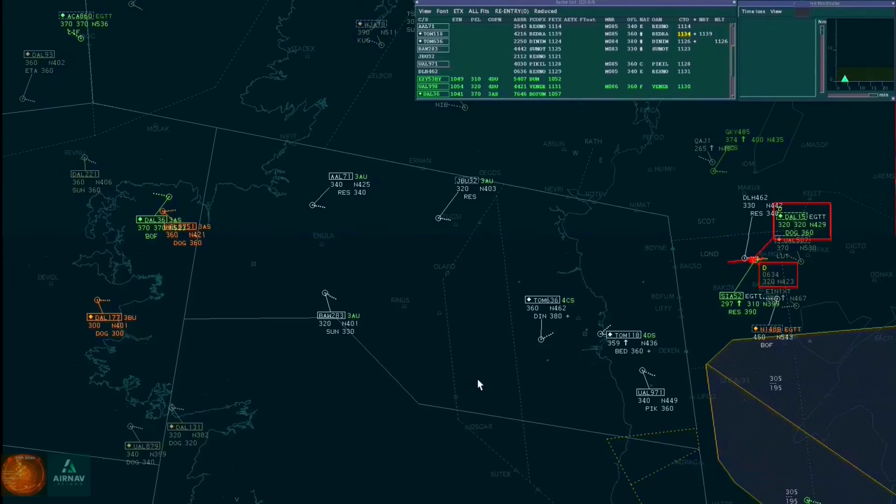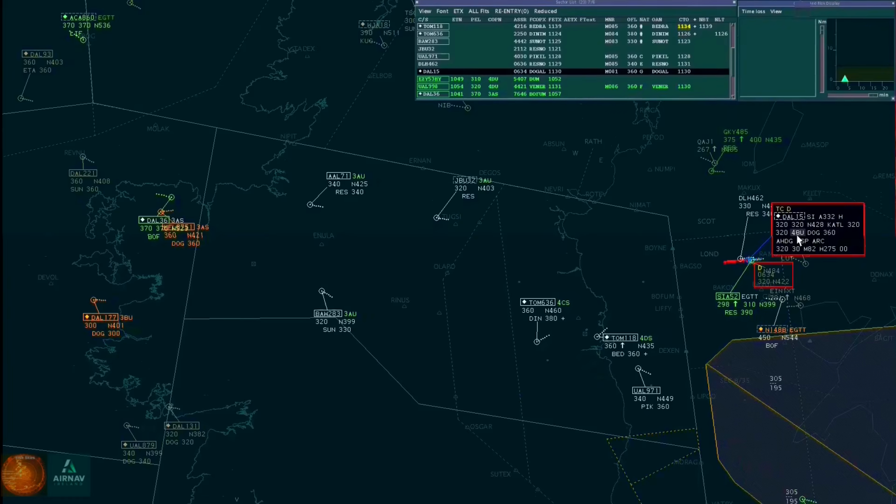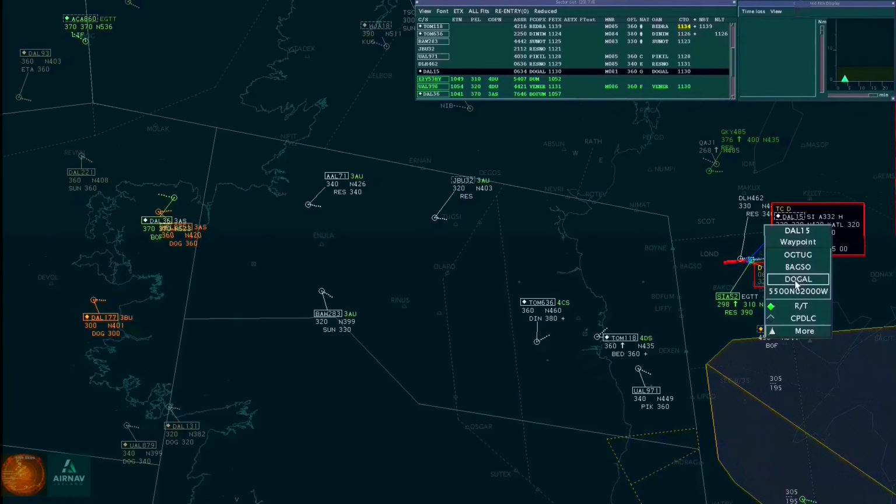Shannon, hello, Delta 15 at 320. Delta 15, Shannon, hello, radar contact, cleared direct to Dugout. Direct to Dugout, Delta 15.